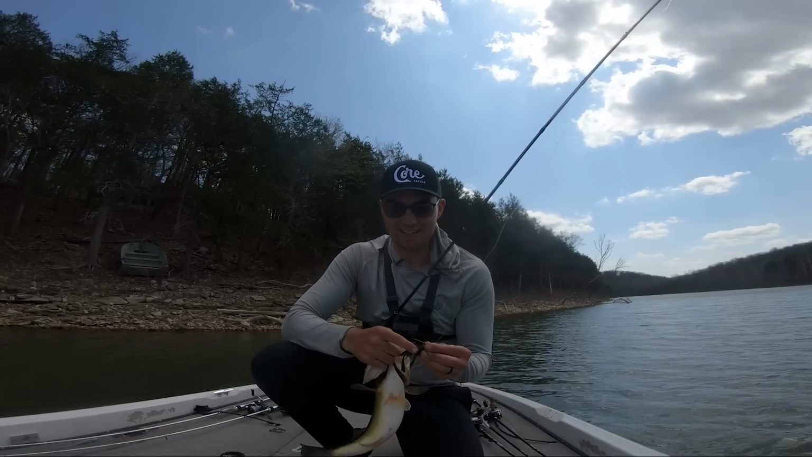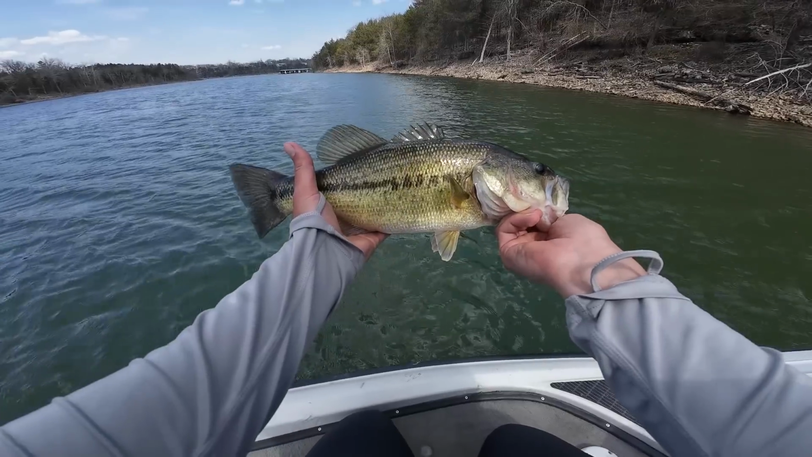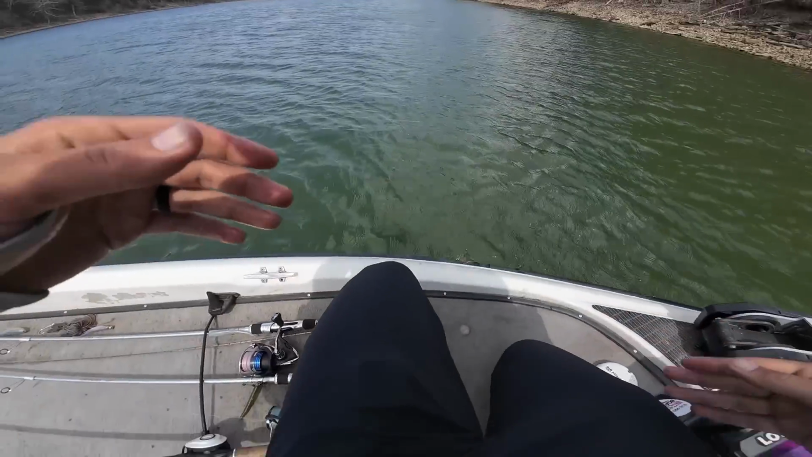You cannot beat a jig bite, guys. That is absolutely awesome. Just crack that guy here. Oh, beautiful fish right there. Let's get back down the lake. That's what I'm talking about, guys.